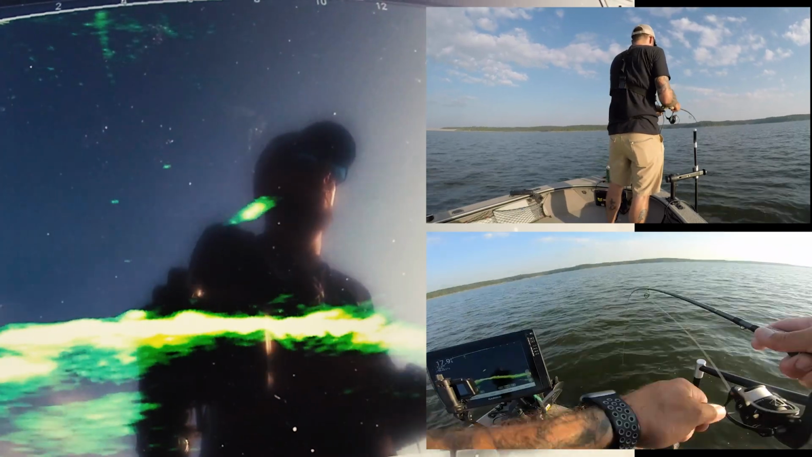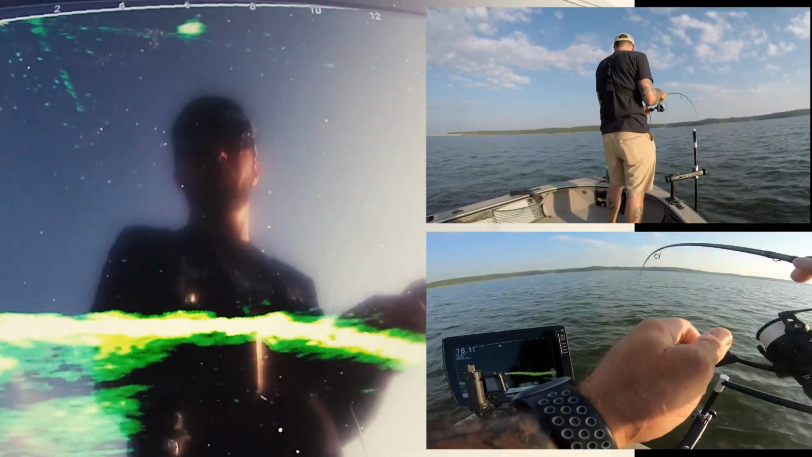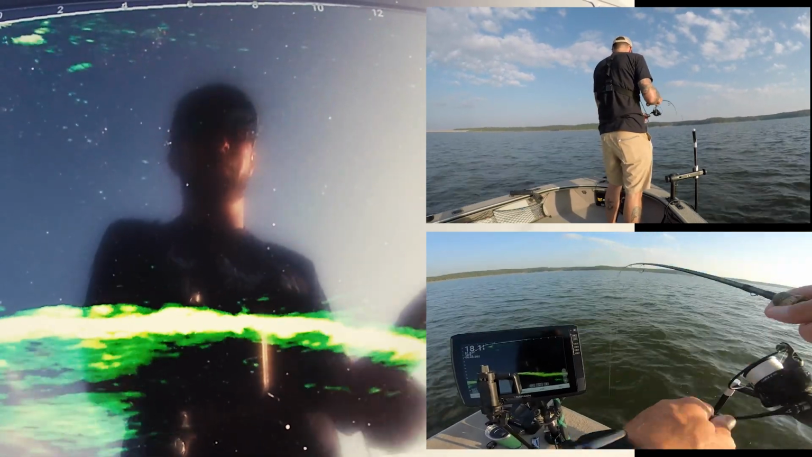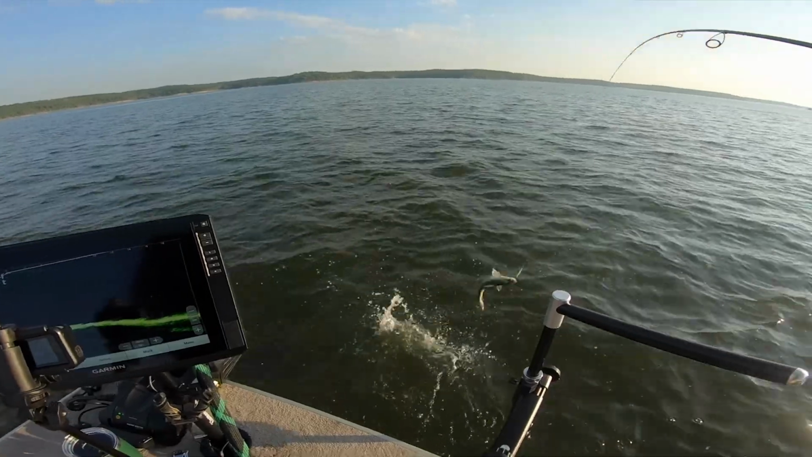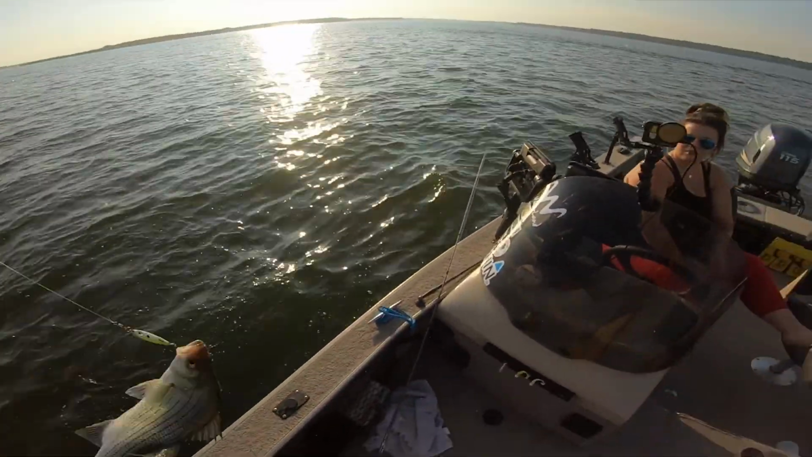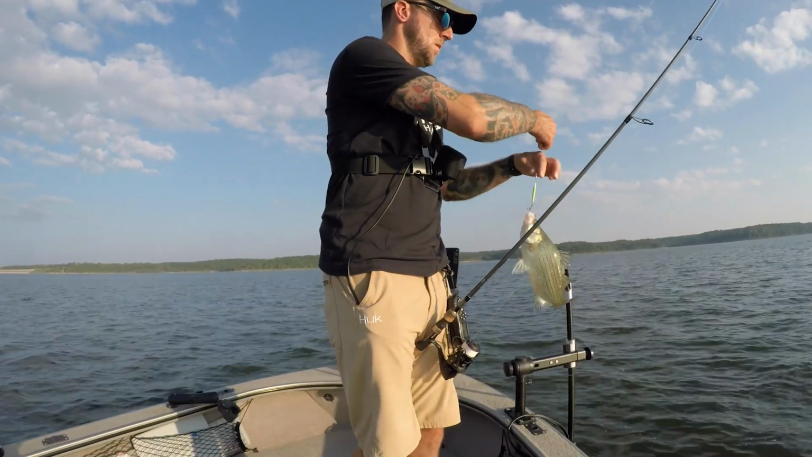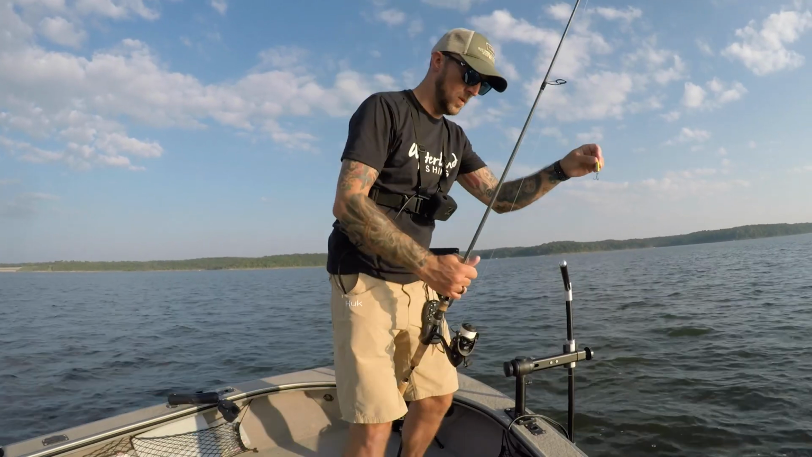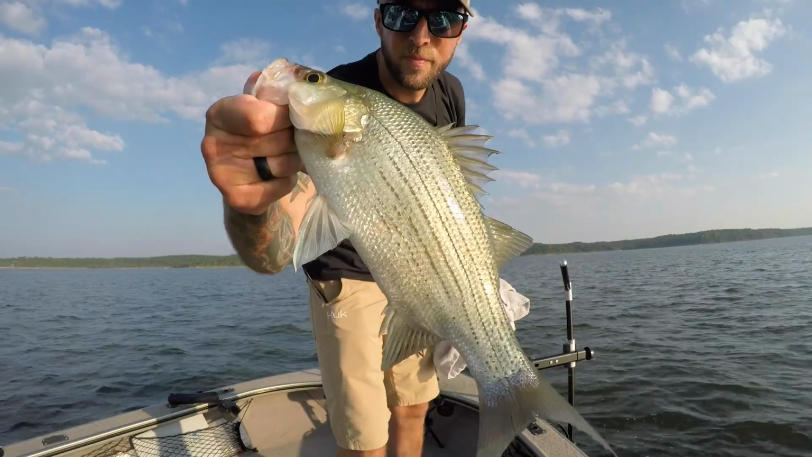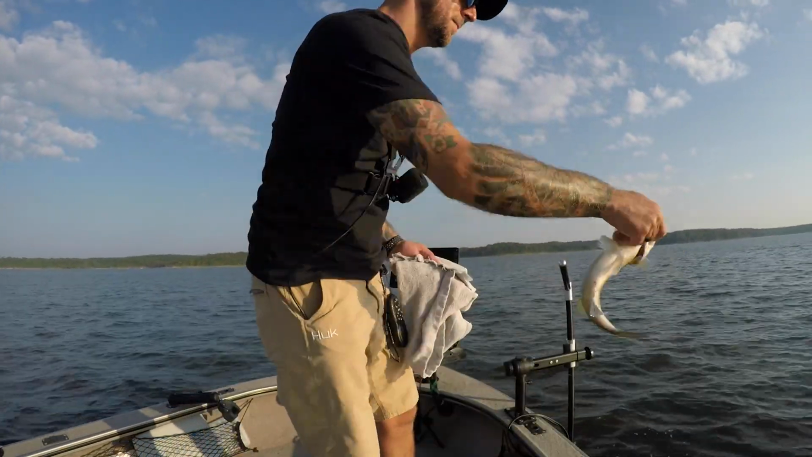There we go. Just switched colors. There he goes up on LiveScope, screaming around under the surface there. White and chartreuse, 1/2 ounce spoon. Okay, that's exactly what you want. He knows I just cleaned the carpet, and that's why I bled all over it for no reason.